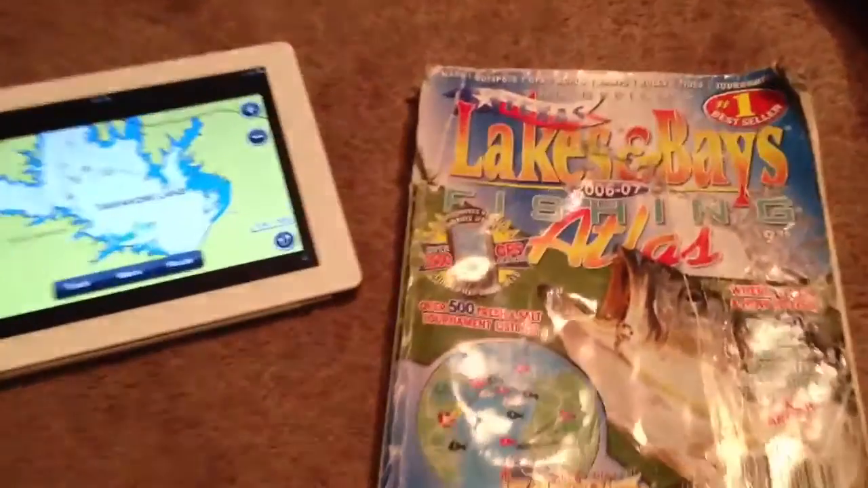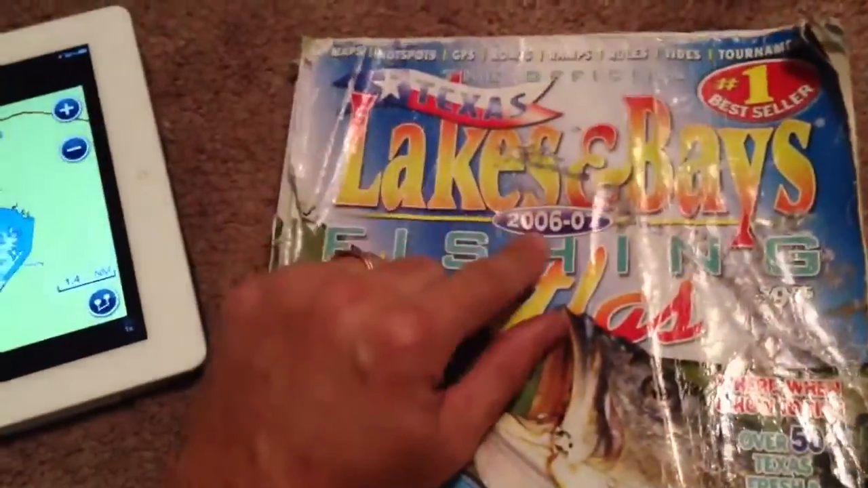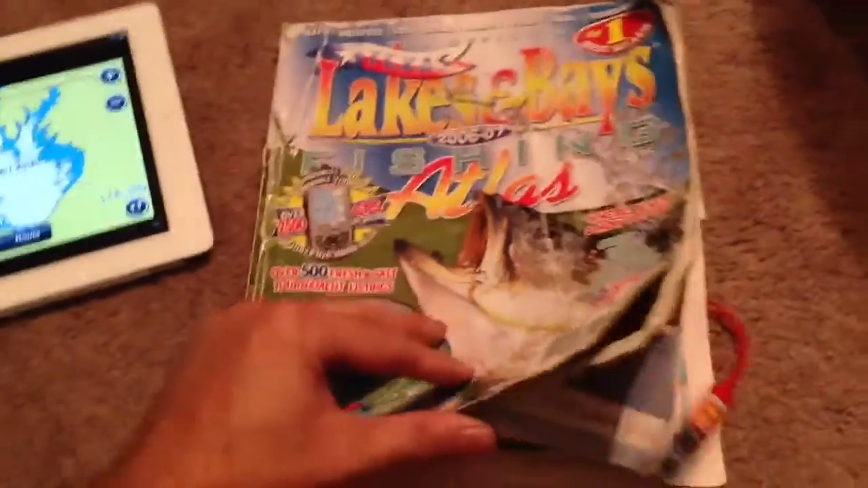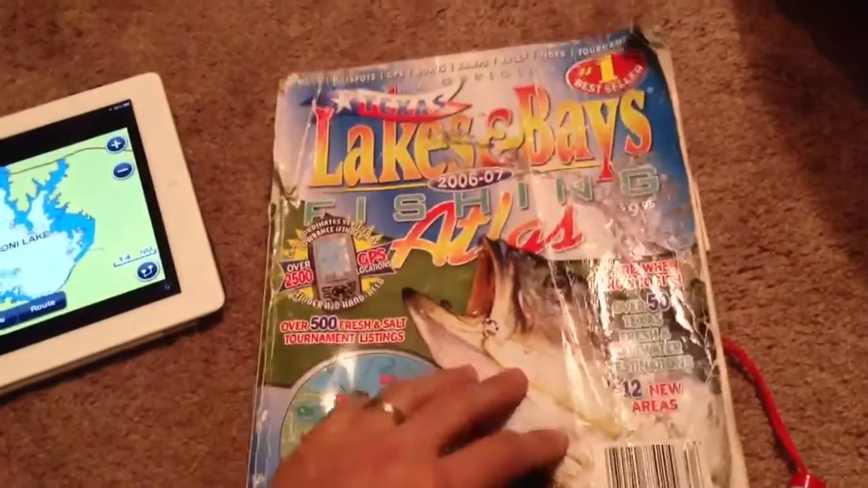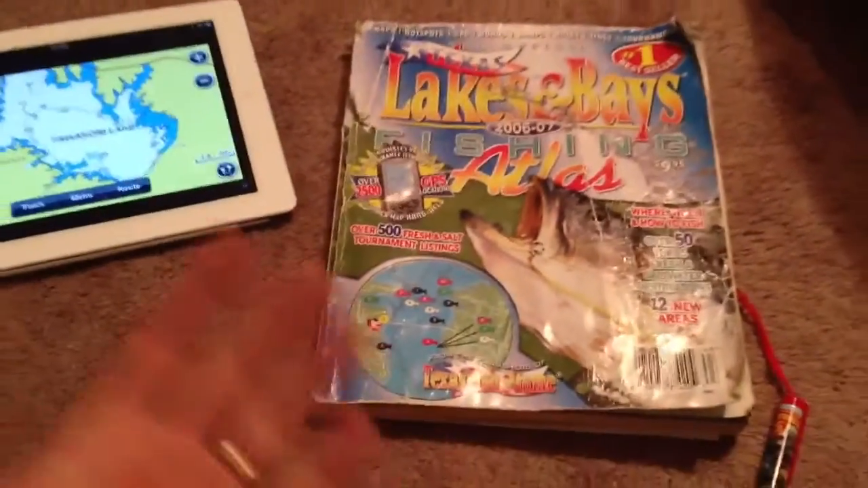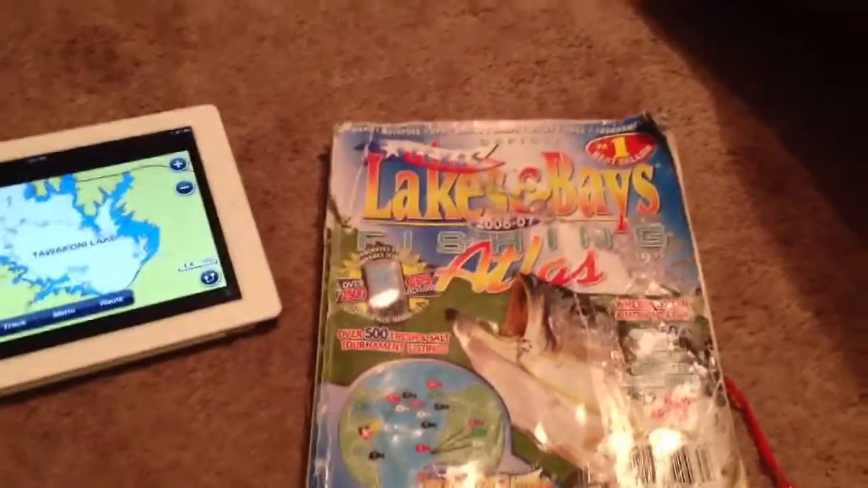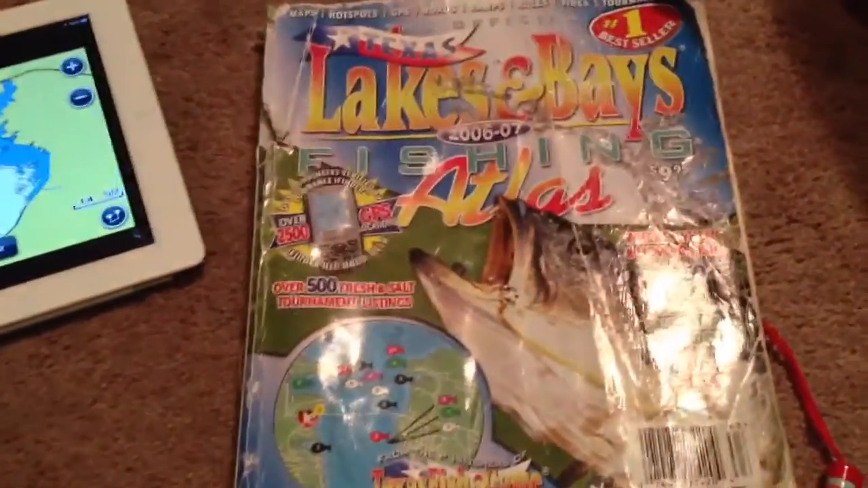Alright, when I first got into fishing, I bought this book. You can tell it's pretty old here. It's '06, '07, so I've had it a long time. It's been beaten up. I've carried it in my boat and it got rained on a lot. Now I do have the newer version of this book, but I can't find it. I think it's in my car somewhere. So anyways, I'll have to find that later on.